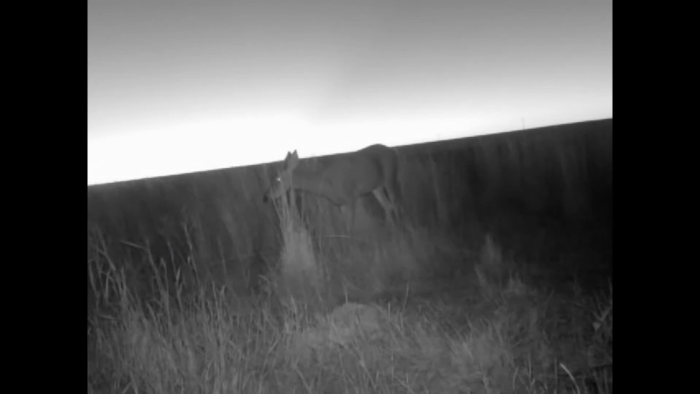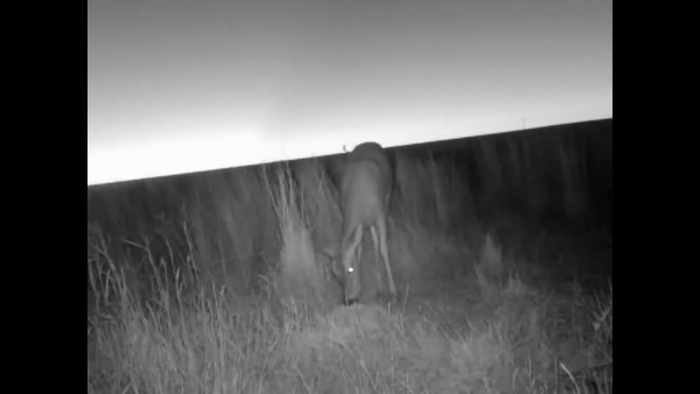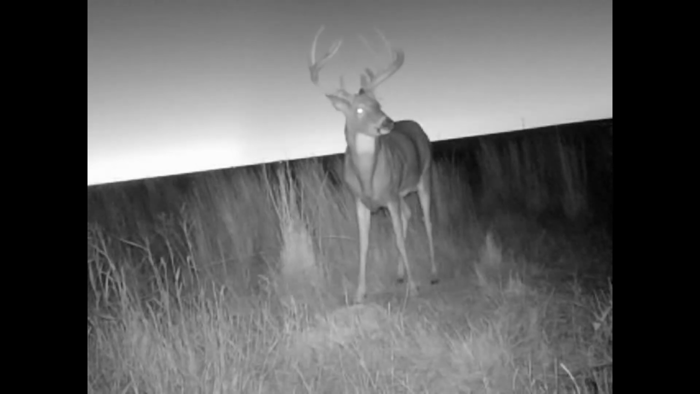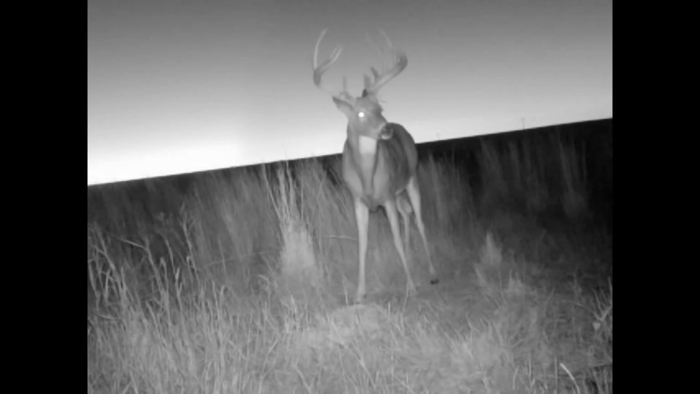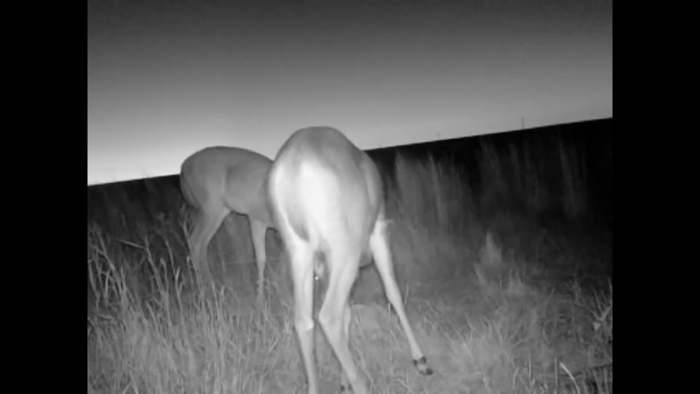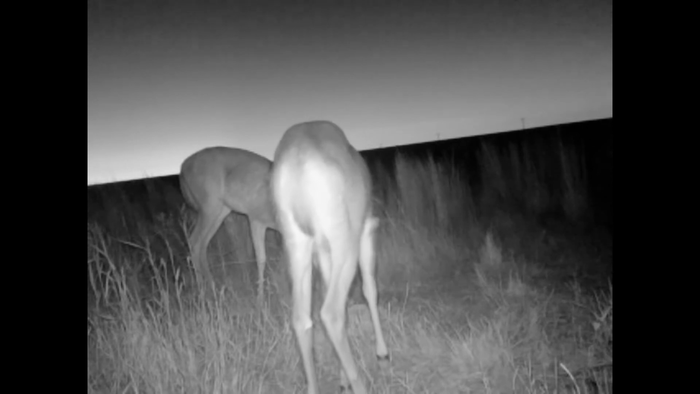Have a doe shows up. It's beautiful. I mean, who is that? That would be Tumbleweed. You can tell they're losing their velvet. Almost all of them have lost their velvet already.